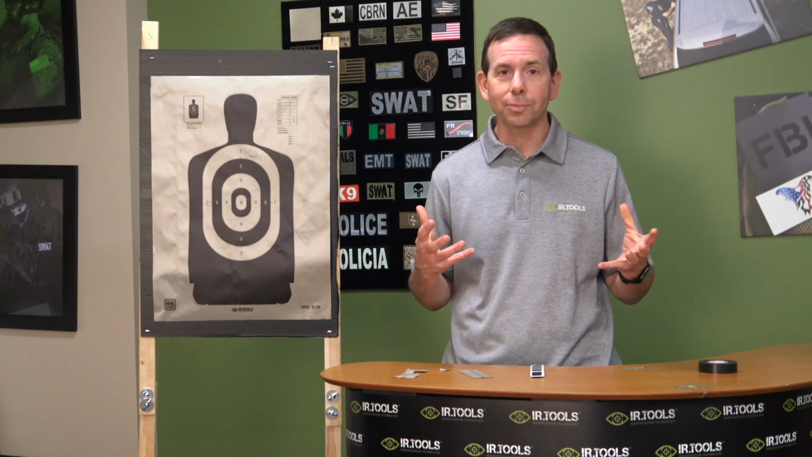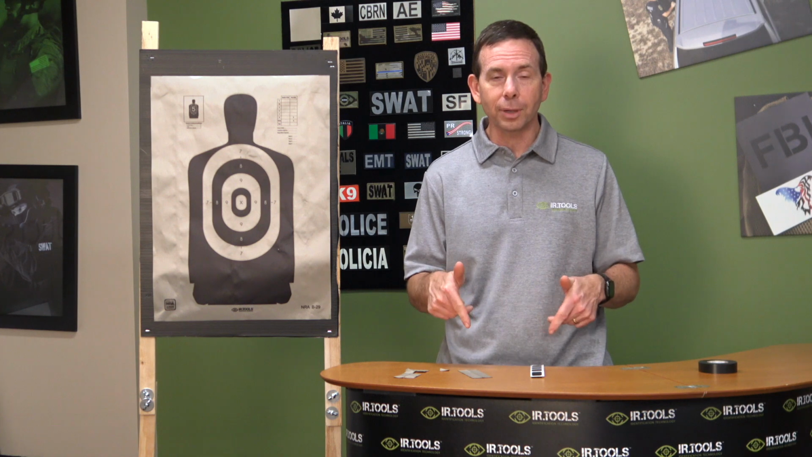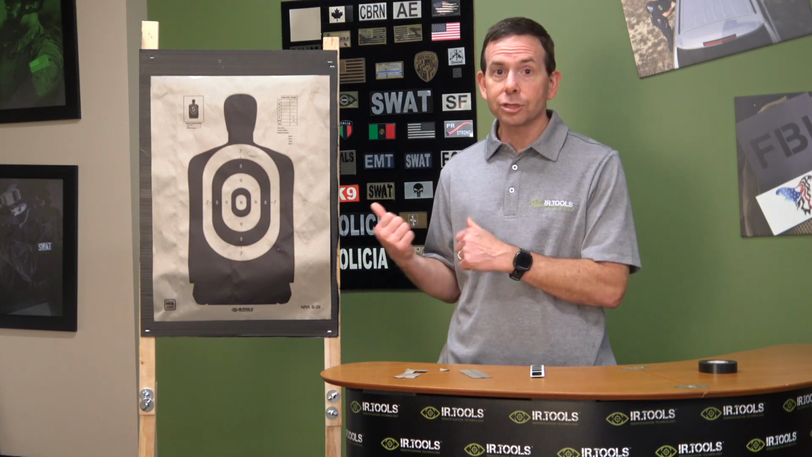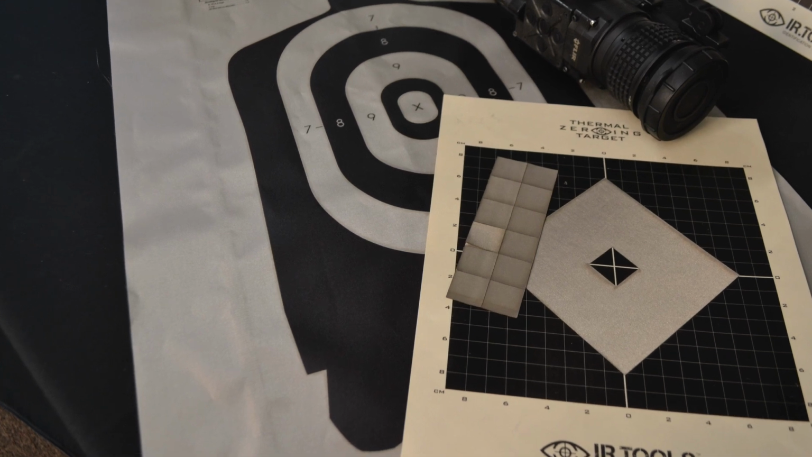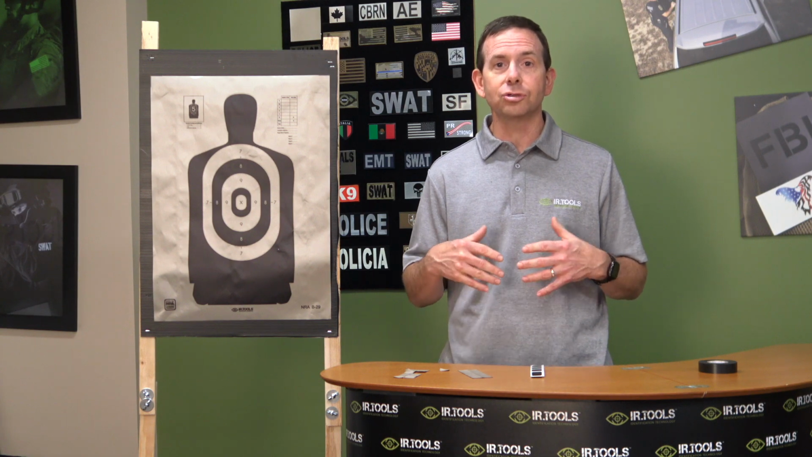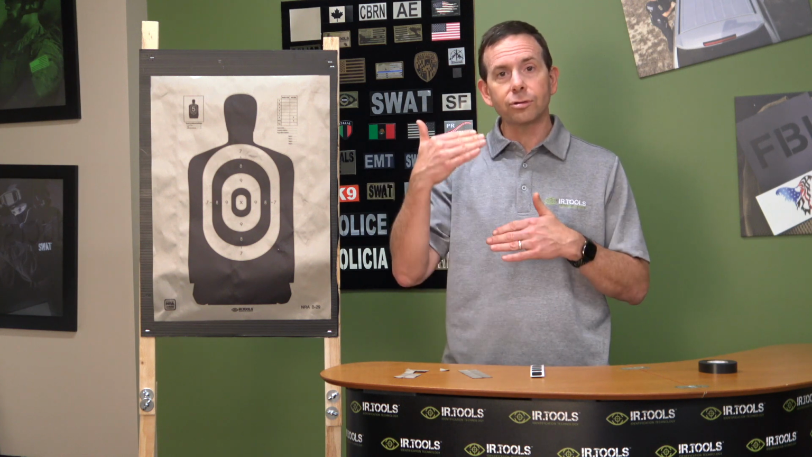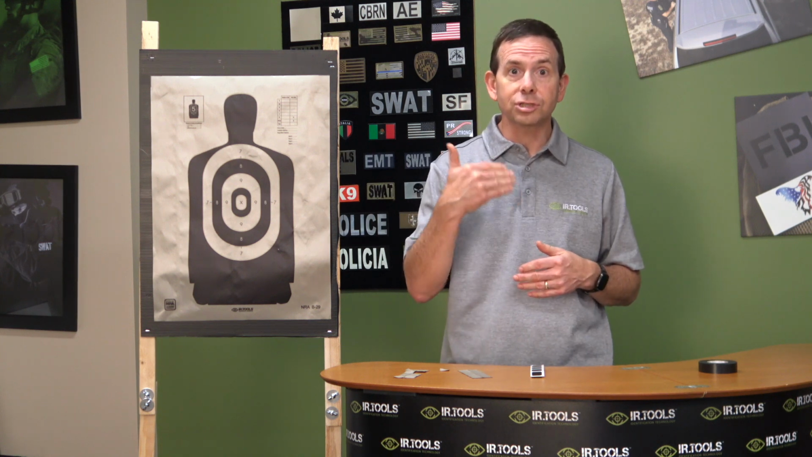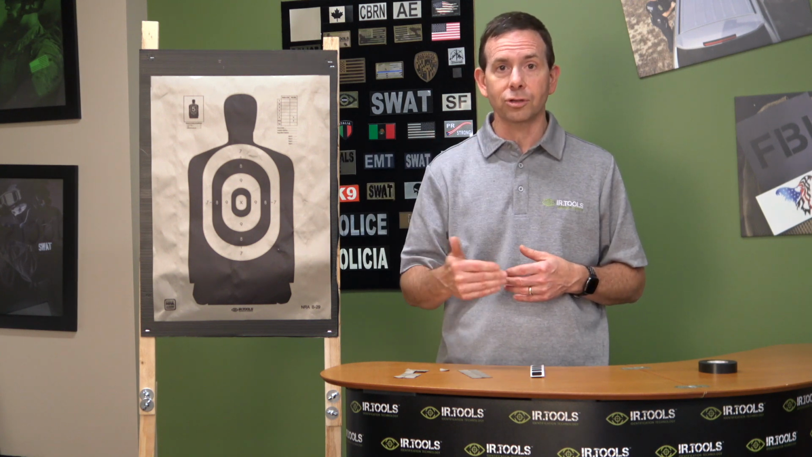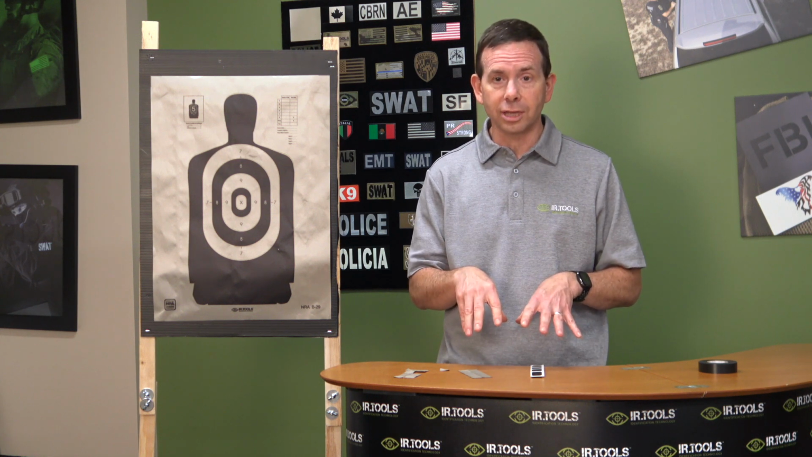I want to talk to you a little bit about our new B29 target and the thermal pasters that are in it. So this new target kit includes our upright thermal film, which is a great development that allows you to see a thermal target when the target is perfectly vertical, leaning back, leaning forward from many different angles. You can still see targets when you use the upright thermal film. But let's talk about the pasters that are included in that kit.